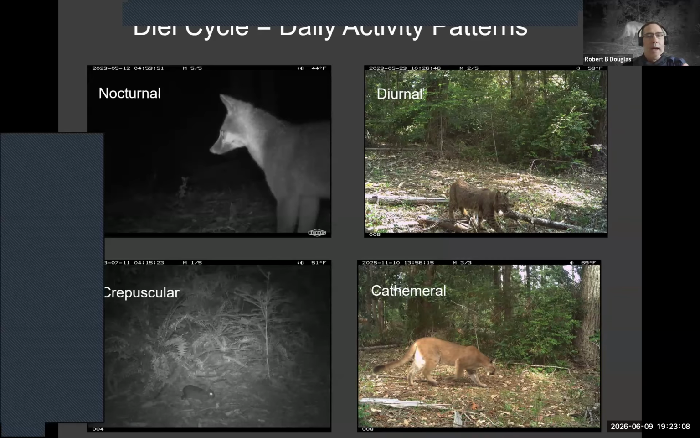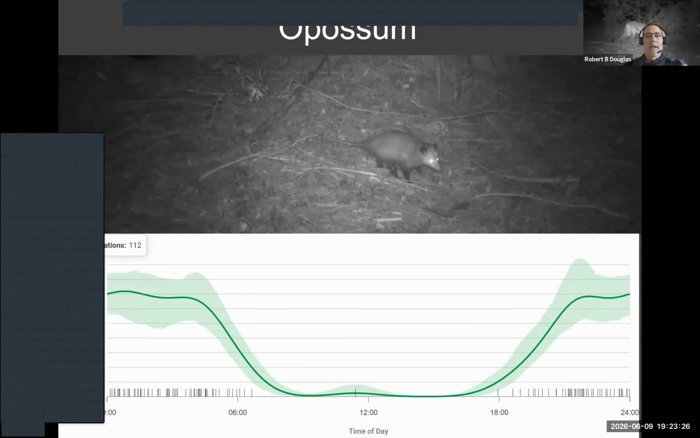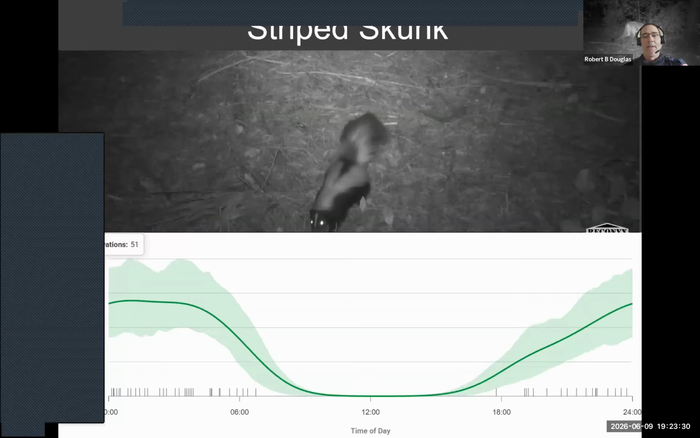Here's an example of some of the outputs for some of the species in Wildlife Insights based on observations. Here's a gray fox. This is showing primarily a nocturnal pattern, but they are found and detected during the day. Similarly, possum showing more nocturnality, and then striped skunk, a very nocturnal pattern, with really no detections during the middle of the day.